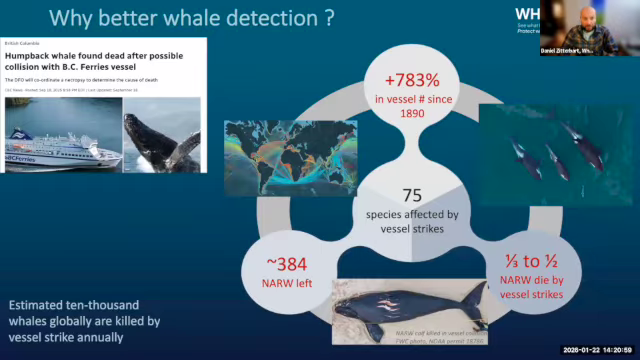And why do we need better whale detection? Because there's an estimated 10,000 or more whales globally killed by a vessel strike each year. Most of those you don't see. Most of those none of us see. These are estimates. We see a few, and for example, in September of last year, there was a collision with a humpback whale from a BC ferry down in Vancouver. BC ferries have a track record of about 2 or 3 per year which they strike, which are seen.